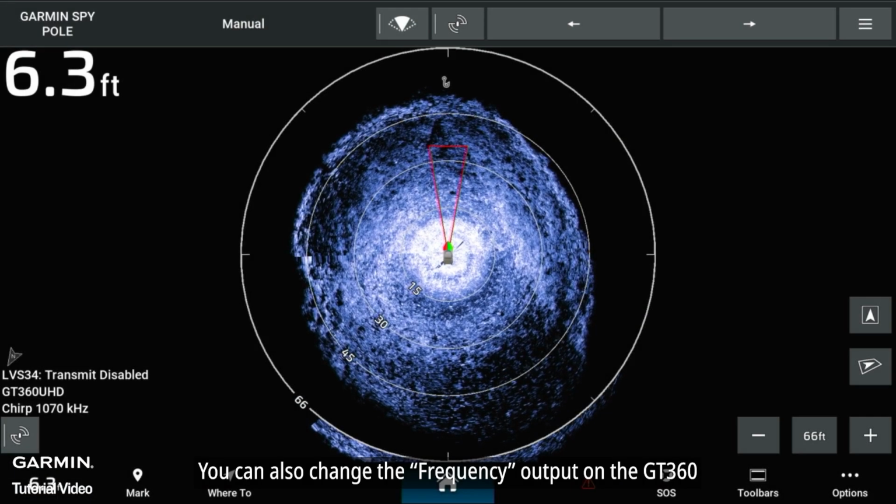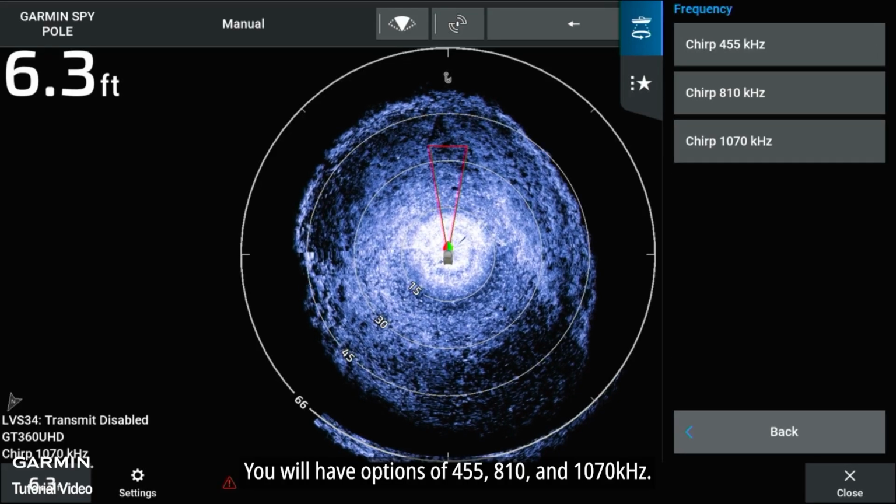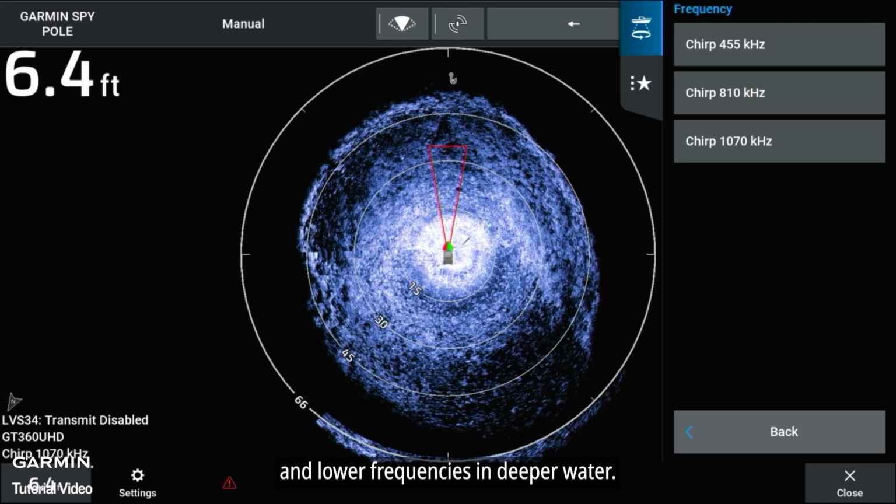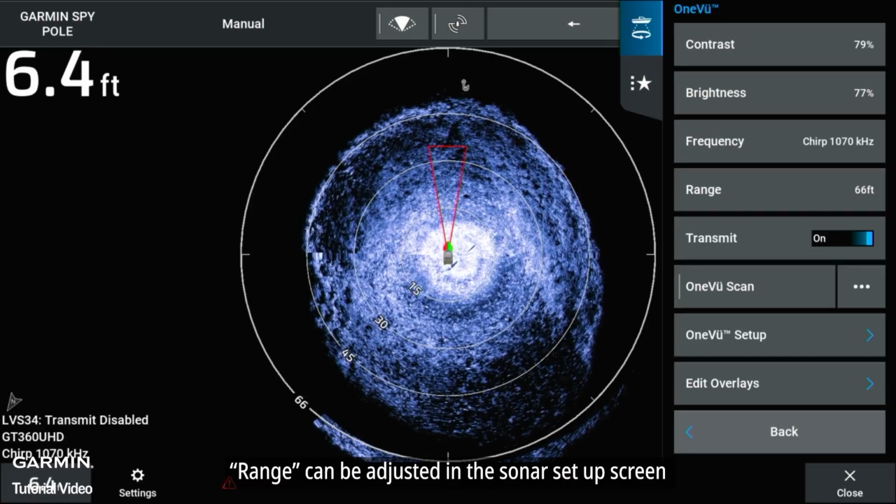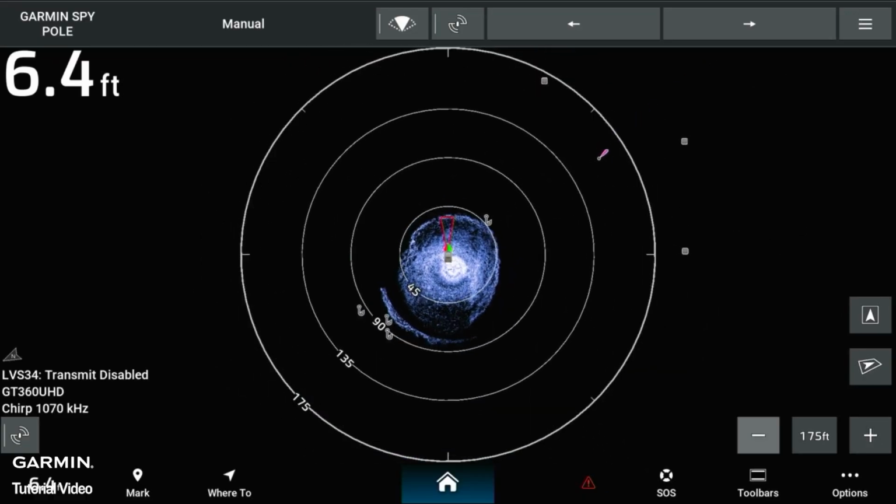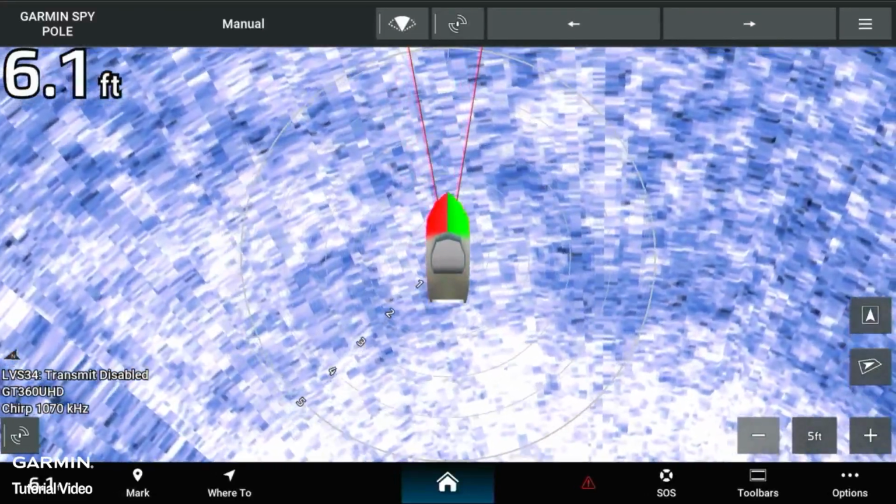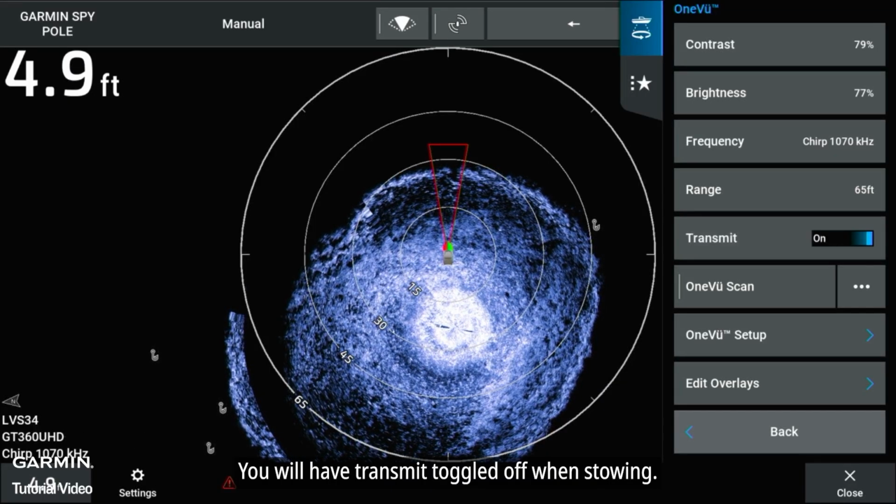You can also change the frequency output on the GT360 in the OneVu Sonar settings. You will have options of 455, 810, and 1070 kHz. You will use higher frequencies in shallow water and lower frequencies in deeper water. Range can be adjusted in the sonar setup screen or by selecting the plus and minus on the OneVu Sonar screen. Transmit can be enabled when on the water and operating sonar. You will have transmit toggled off when stowing.